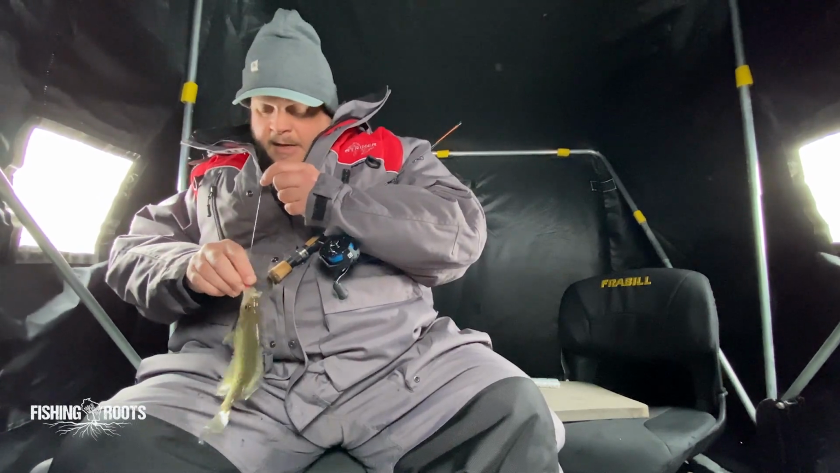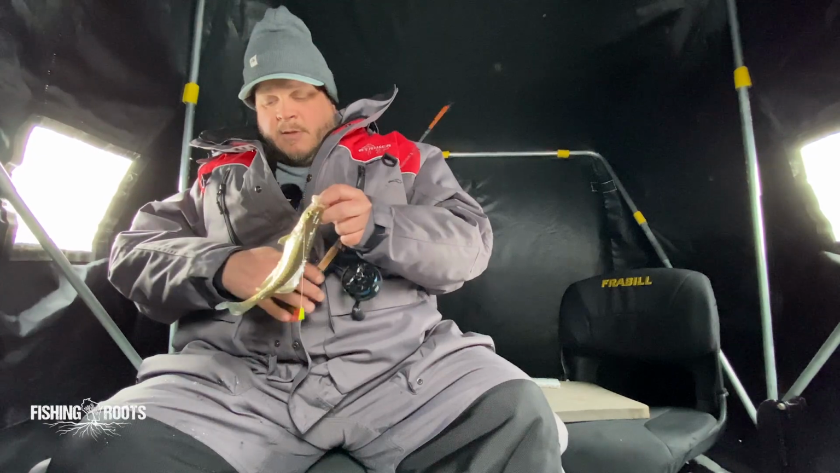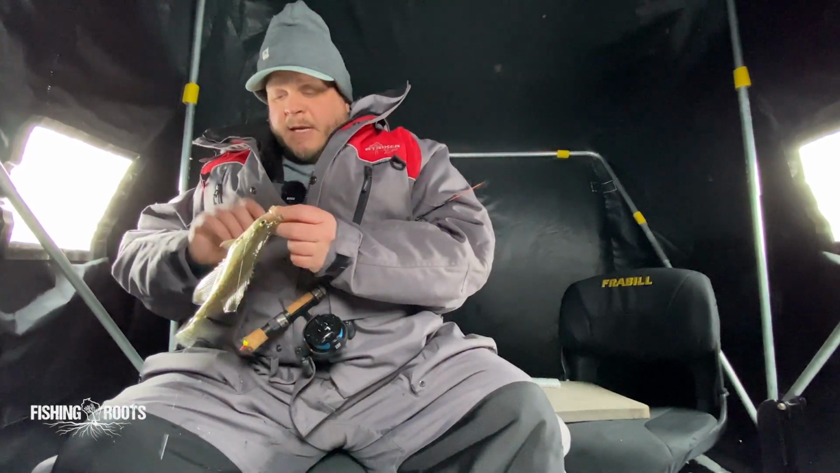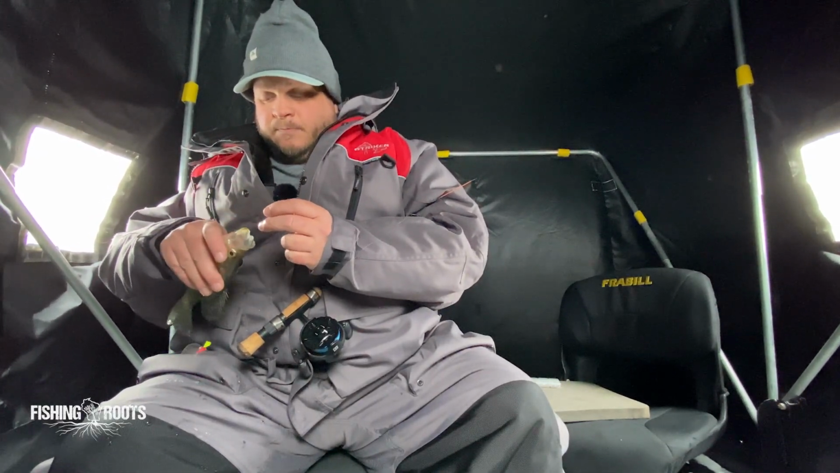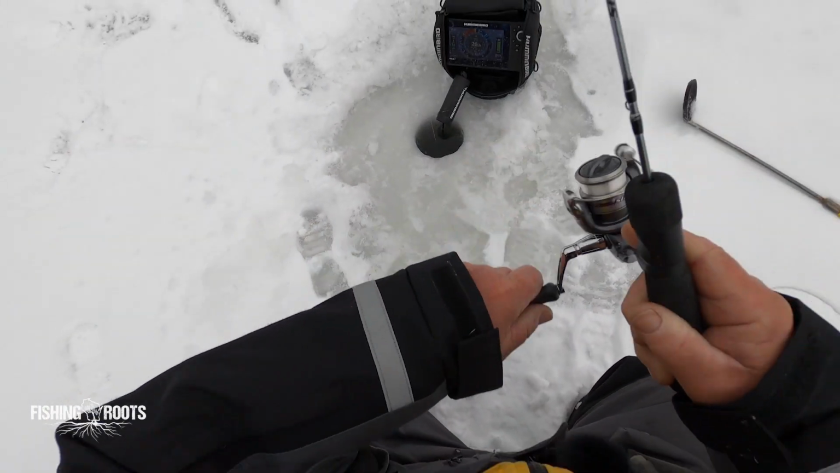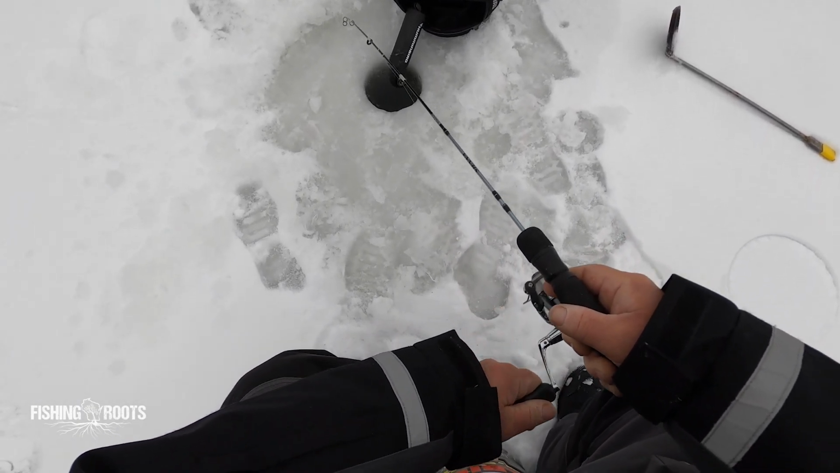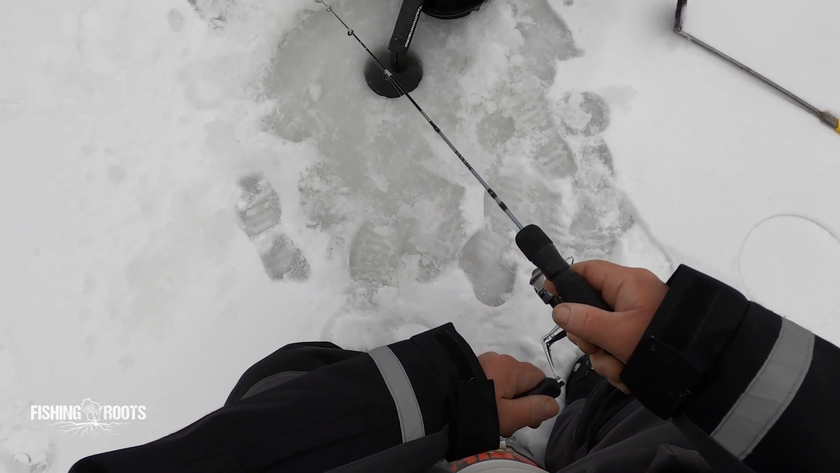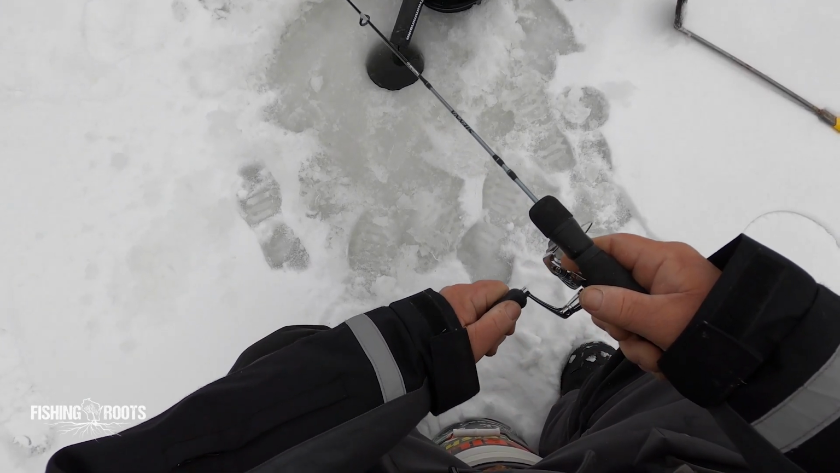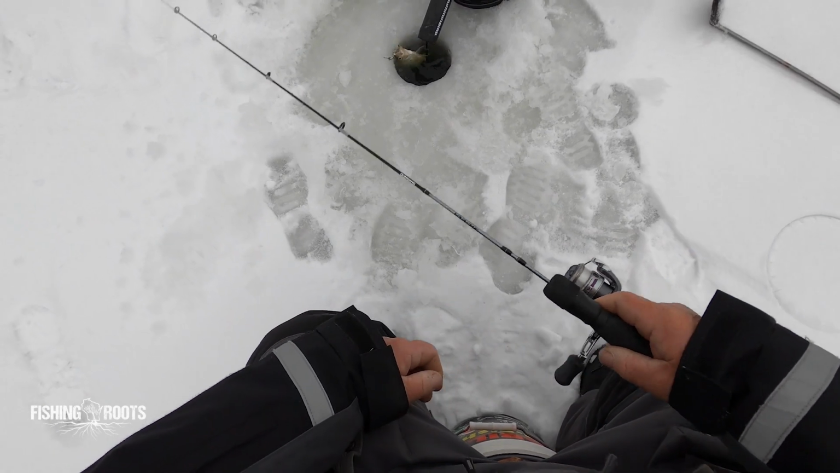A little bit bigger guy. Sitting down the hole. There we go. Hard to get a hook in these little rascals, but once you do, maybe there's some better ones. Oh, it's another crappie.